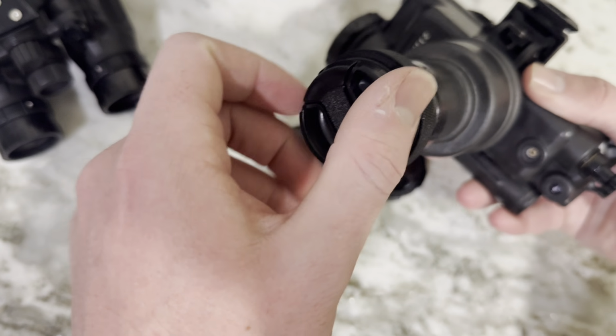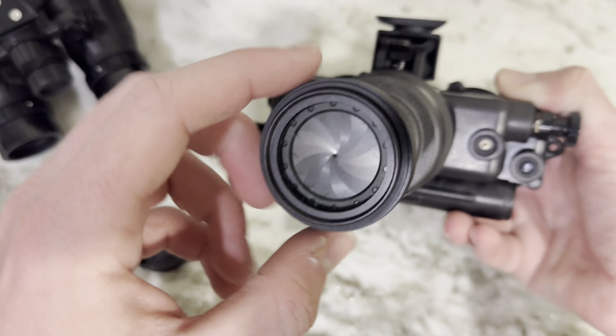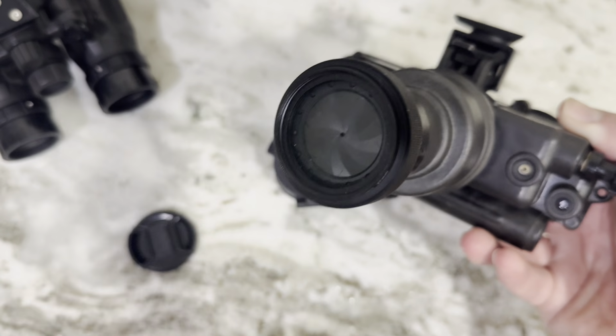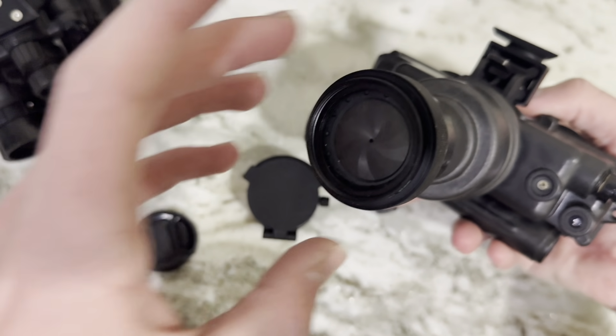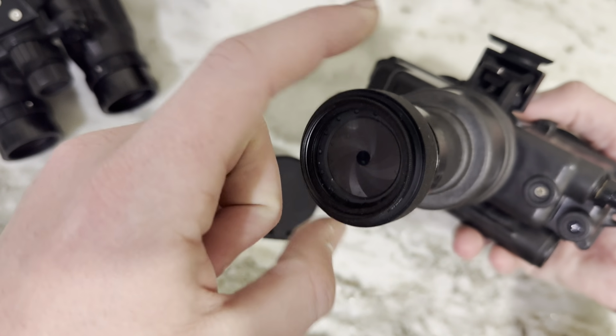It's kind of like a day cap, pinch to take this off. There's a sacrificial lens in front of this. You can twist it, open it up, close it. In the full close position, you can kind of treat this like a day cap. So you see your PVS-7 is on. They're okay. I own two of these. They get caught up at times.